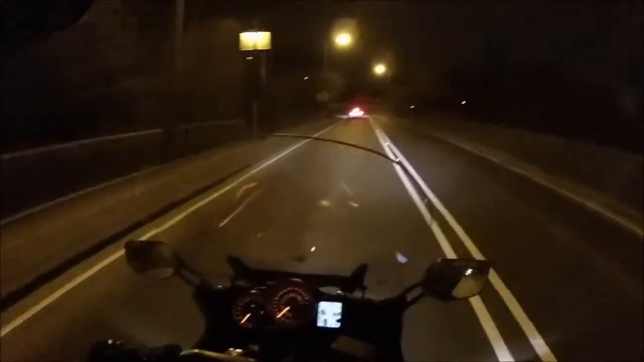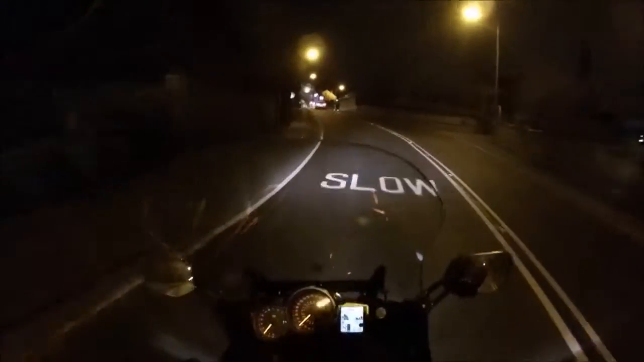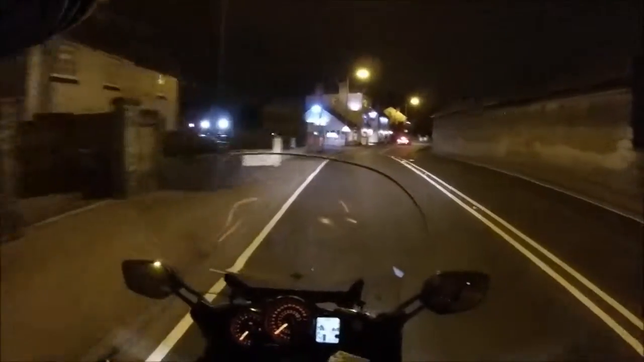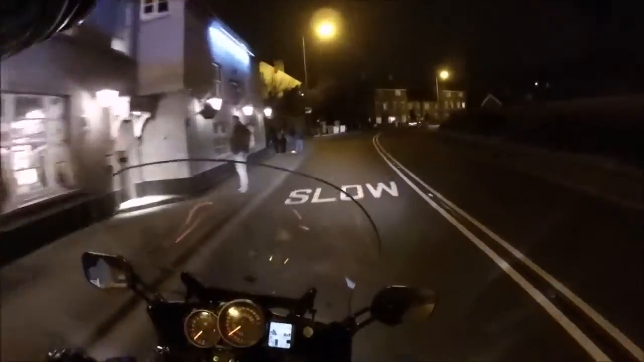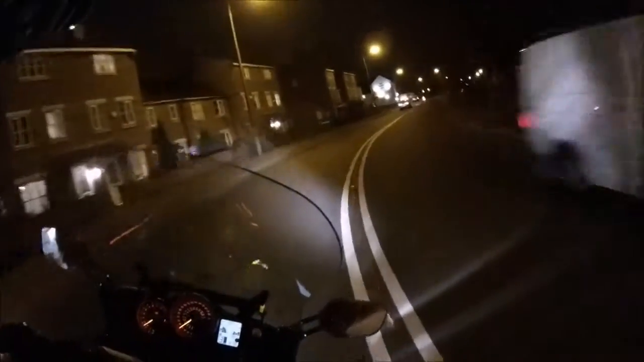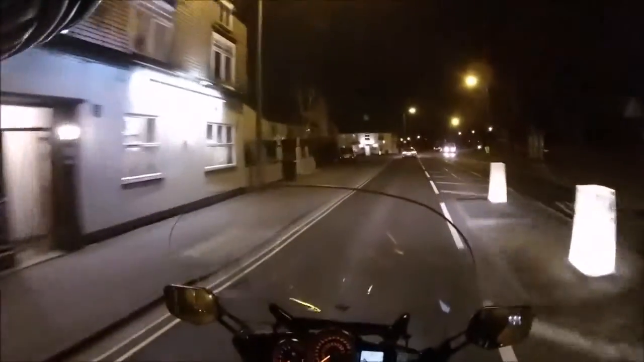Yeah, being nagged at by the sign there. Yeah, we were doing 35, so okay. Past the church and the pub, or one of the pubs. We've got three in a straight line here. That's the white line here. They're actually not bad, and the Nag's Head's just over there.